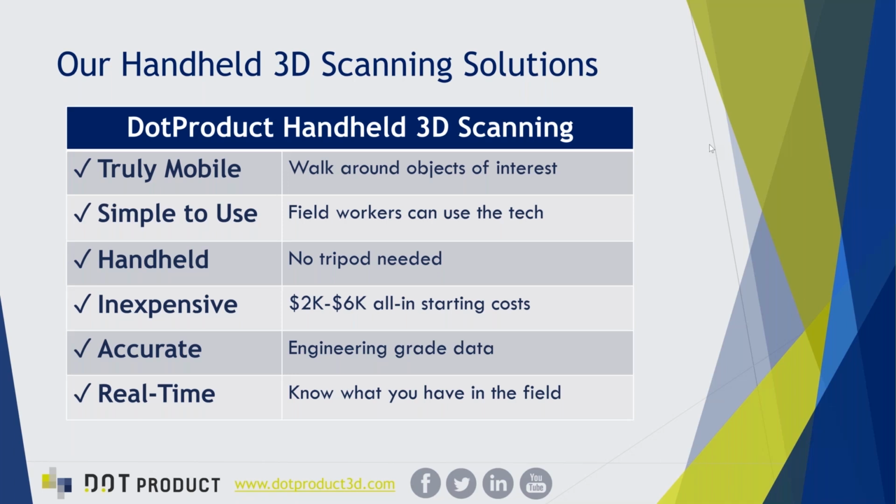It's also worth noting how easy and usable our technology is, with the user interface designed for field workers in the field. Our solutions are all completely handheld, so self-contained devices operating on phones and tablets, and inexpensive at a $2,000 to $6,000 all-in cost for hardware, software, everything you need to start scanning for the full spectrum of our product line. We're producing accurate results with engineering grade data in a variety of environments and giving you real-time feedback on the quality of the data you're capturing while you scan.